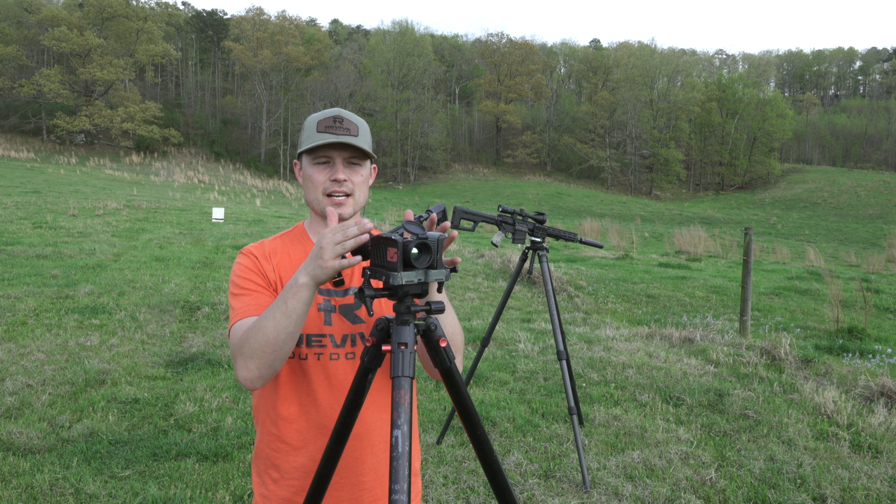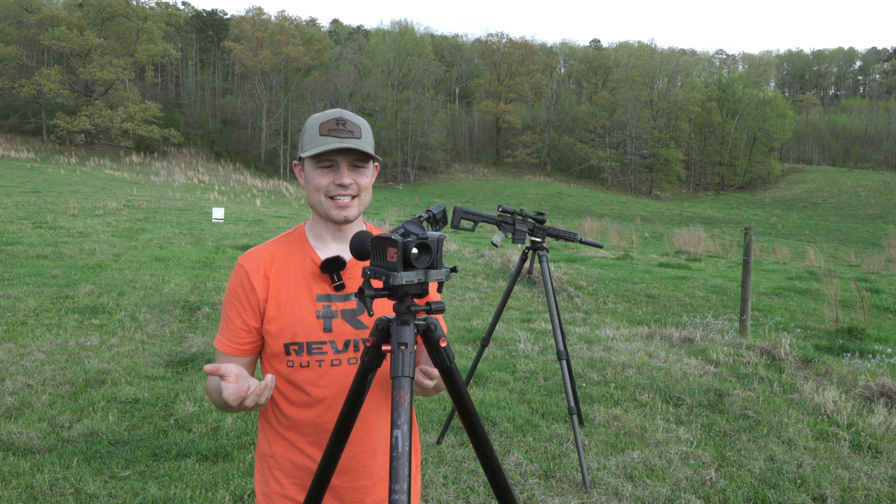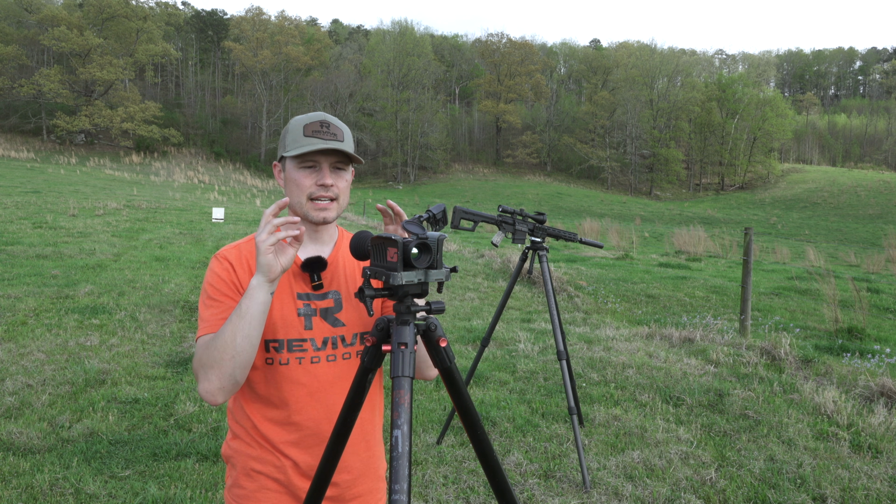Now that we have this set up on our tripod for scanning, of course, I typically wouldn't use it on a tripod when I'm scanning. I'm going to be holding it and then moving around. But just for video demonstration purposes, we have it here on this tripod.